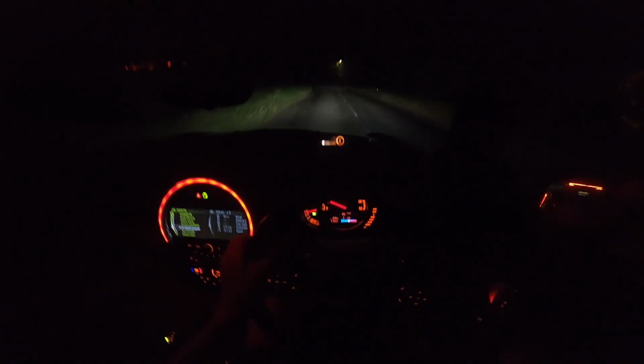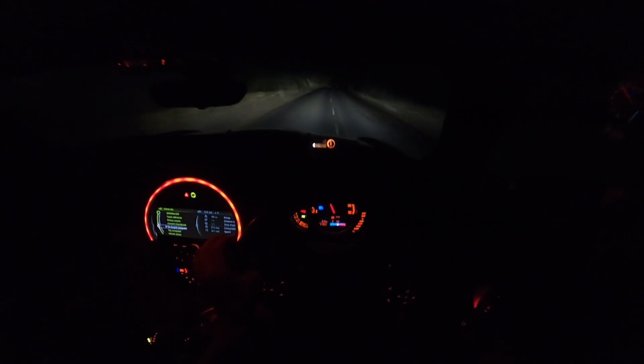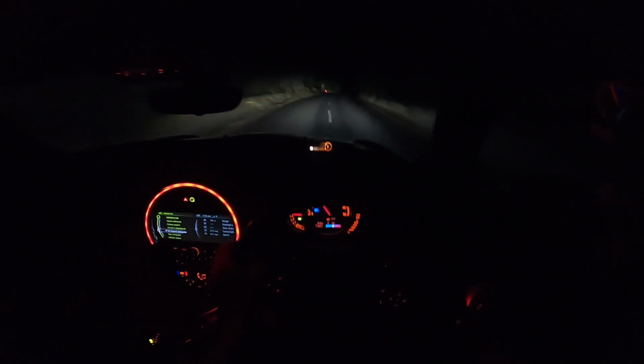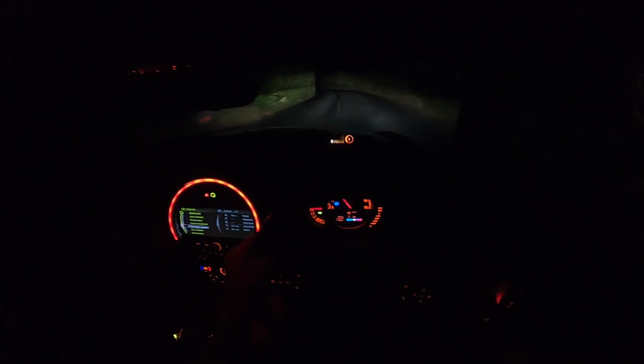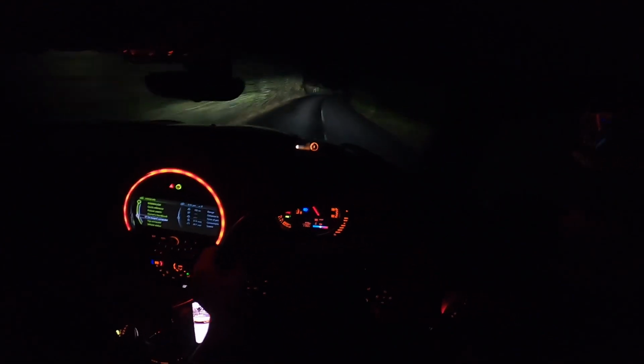What the hell? My window didn't go up. Another country road like this, like I say, it just handles so well.